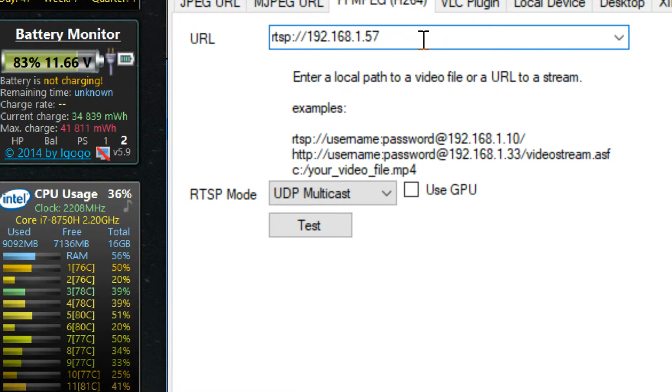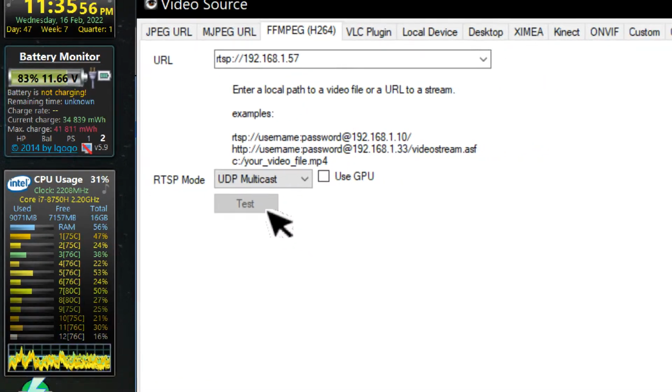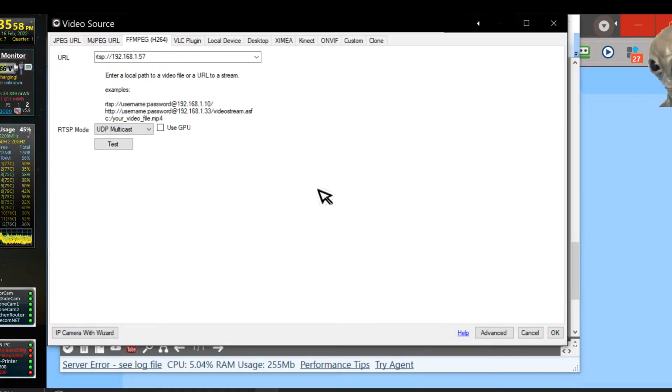Let's just try the IP address. Source not found.